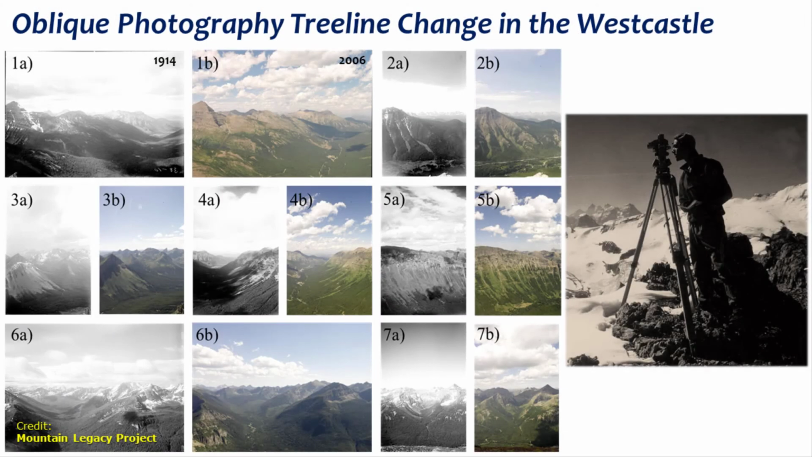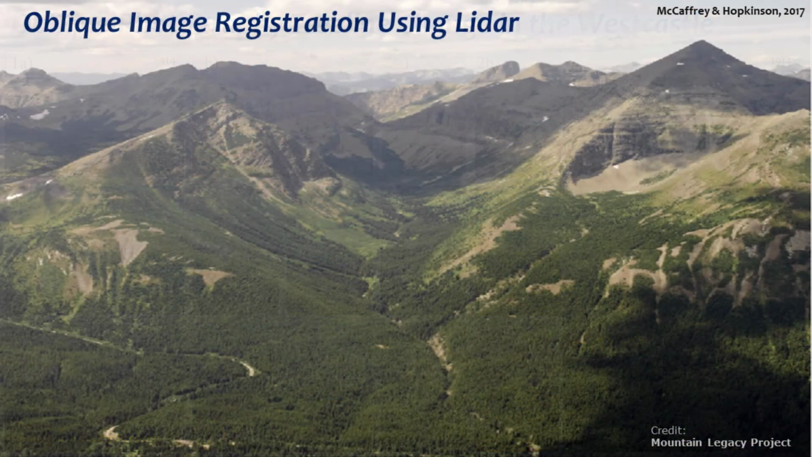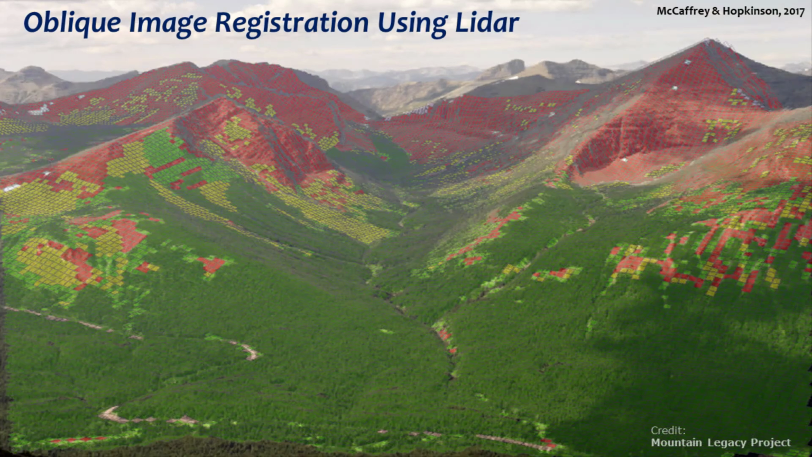Dave used the University of Victoria Mountain Legacy Project image archive for West Castle to document forest changes from 1914 to 2006. A wildfire passed through the Castle in 1936, so some changes are due to this fire, such as the treeline reduction here, and some are due to more gradual successional or mortality processes. To convert these oblique photos into ortho images, Dave used the airborne LiDAR to create an accurate surface upon which they could be draped and manually classified into zones of forest cover.